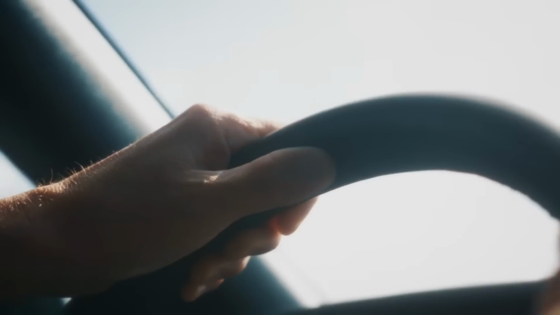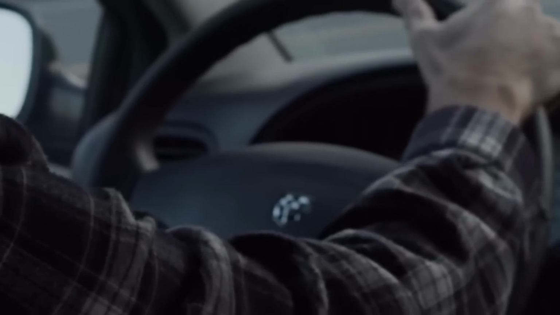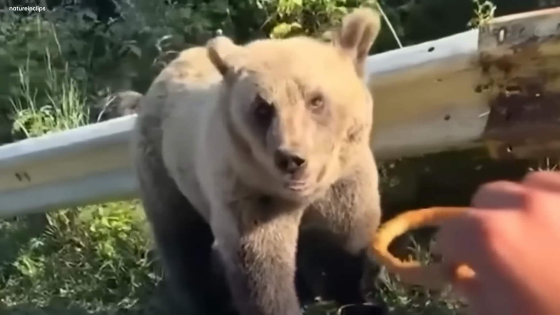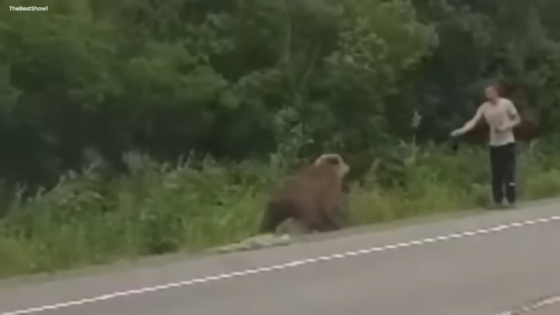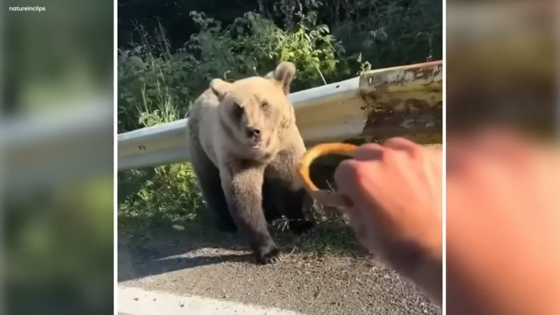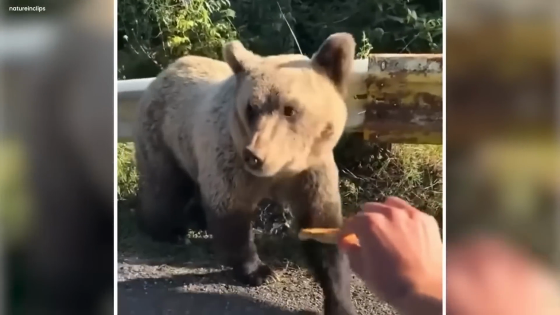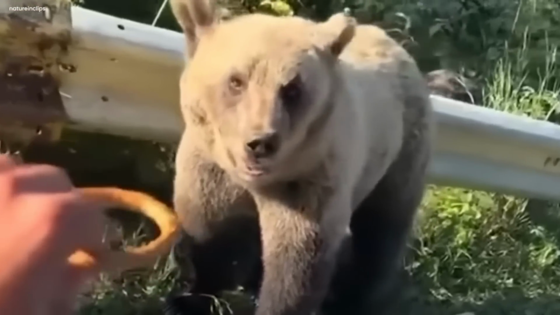Mysterious grizzly bear encounter. One sunny day, something mysterious happened. A man was in his car, and he had a secret plan. He wanted to give food to a huge grizzly bear, a wild animal that doesn't follow our rules. The man hidden in the car's shadow seemed to be looking for adventure, or maybe just having fun. He reached out of the car's window with something for the bear.